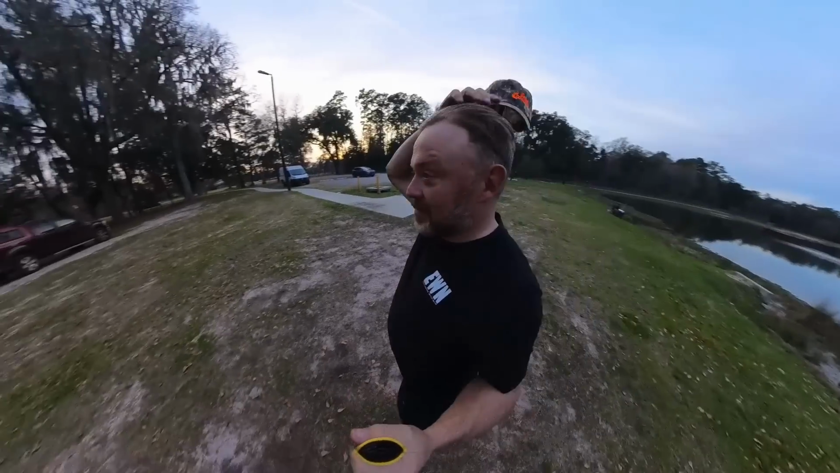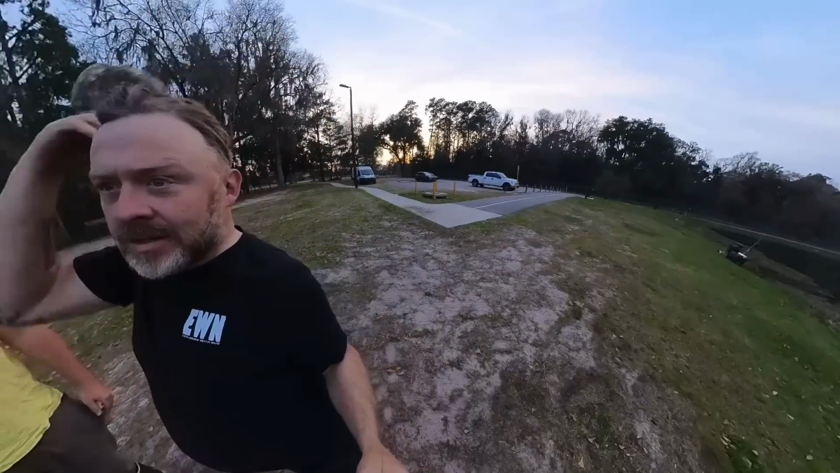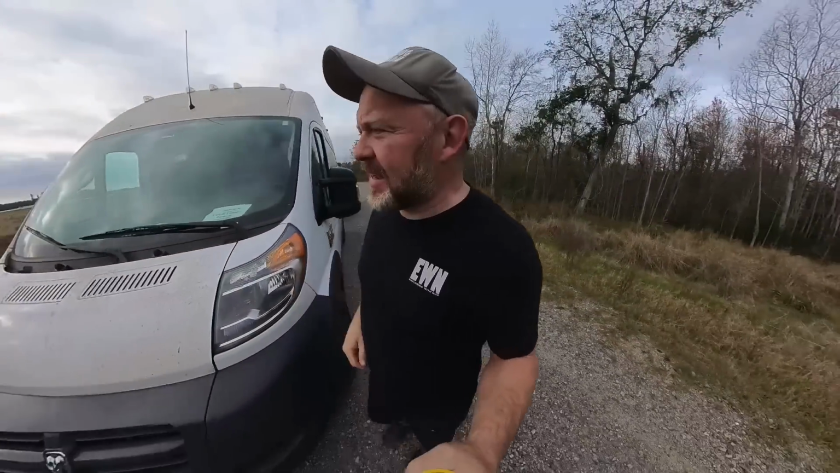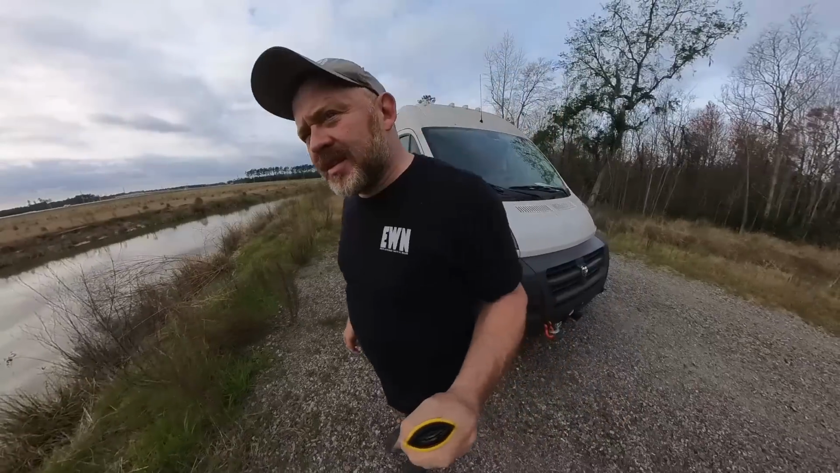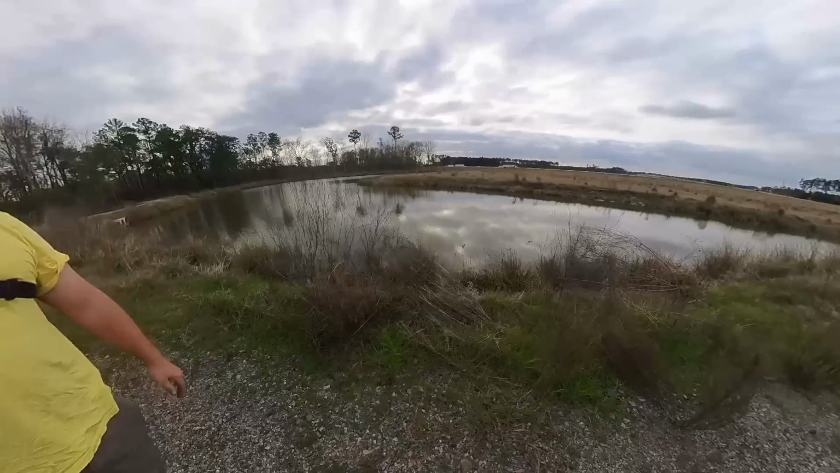I want to check the river again. We can do all that tomorrow. Yeah. We're right back into it on the next day. We're at another pond, and I mean, this one is as good as any. You can very easily drive into this. It's secluded right off the main road.